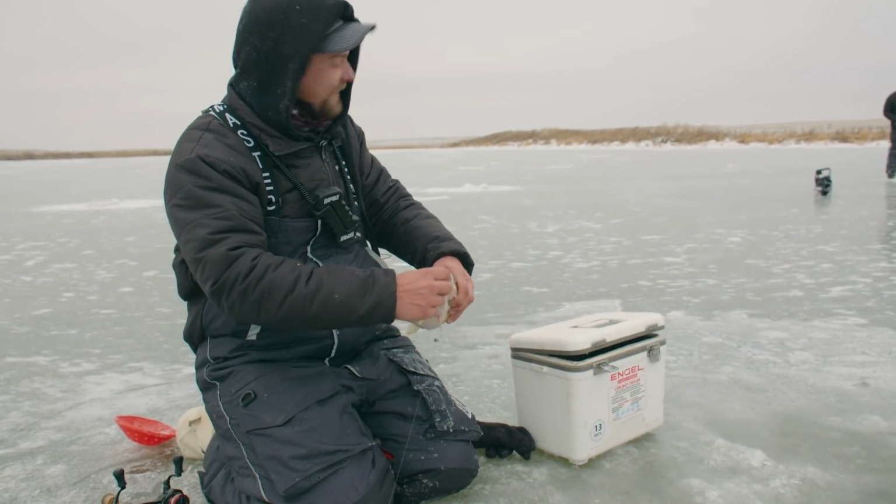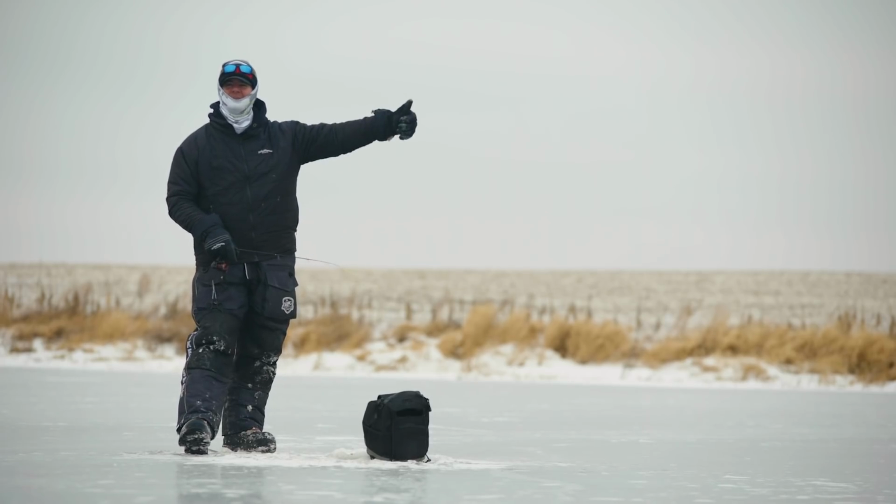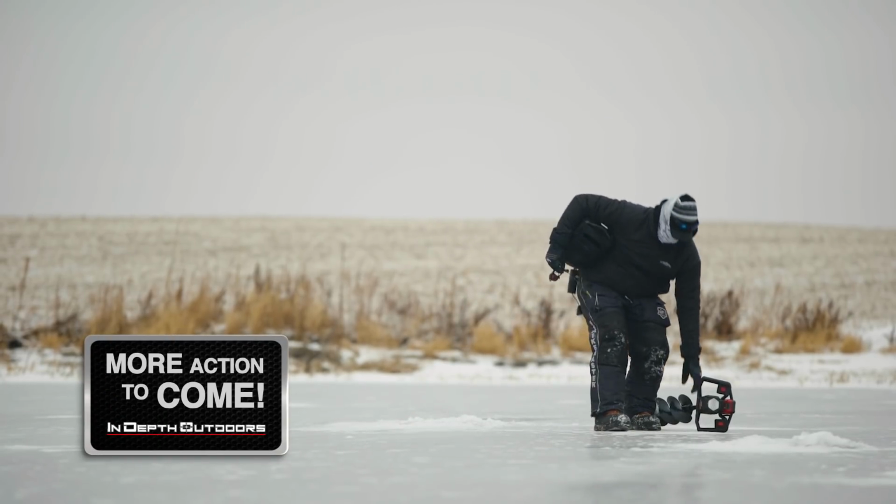Well, I can vouch that there are lots of fish up here. Yeah. They're all about as big as my thumb. I will be retreating from the shallow water. Yeah, this zone over here definitely has a pile of fish right now.